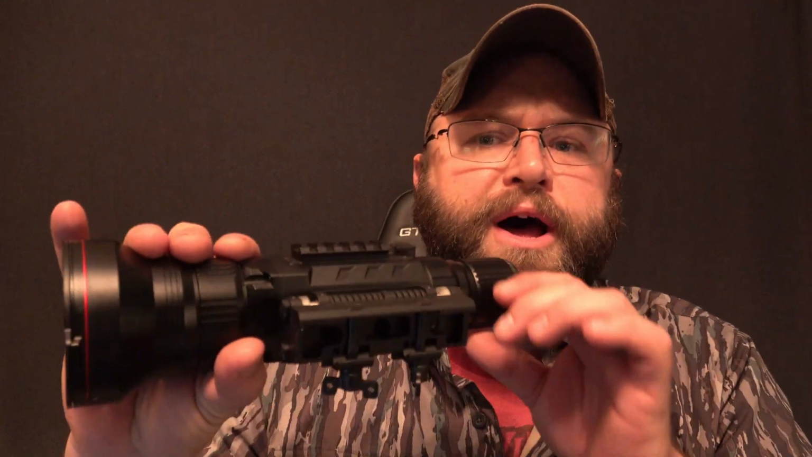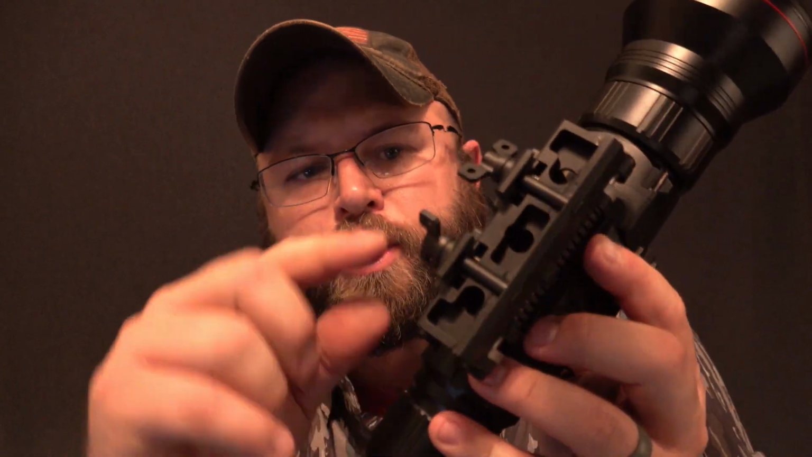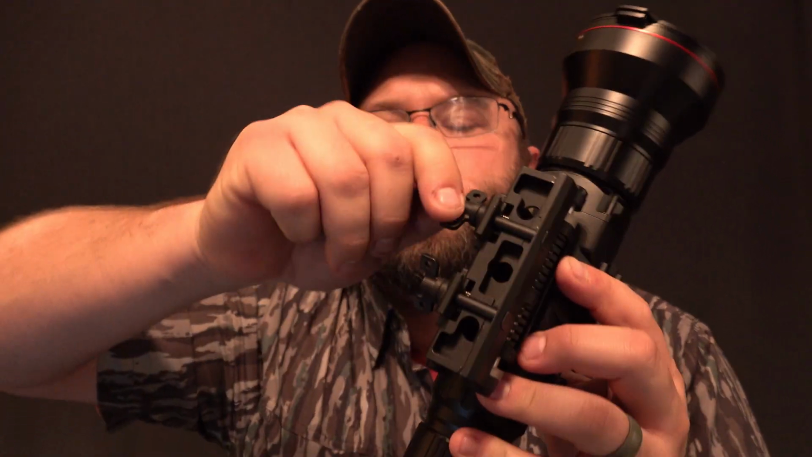So if you did have one of the Ricohs and you wanted to put it on there sometimes as well, you could easily do that. That's no problem at all. On the bottom here, you do have these 2 wing nuts that are how you mount the scope onto the actual rail of your gun.